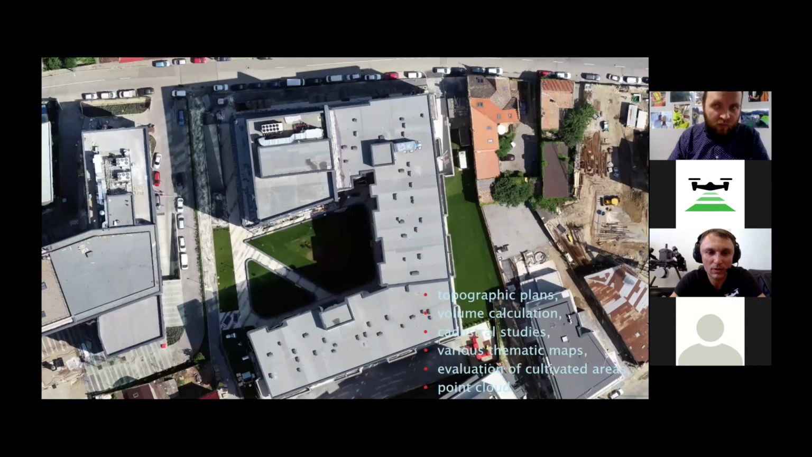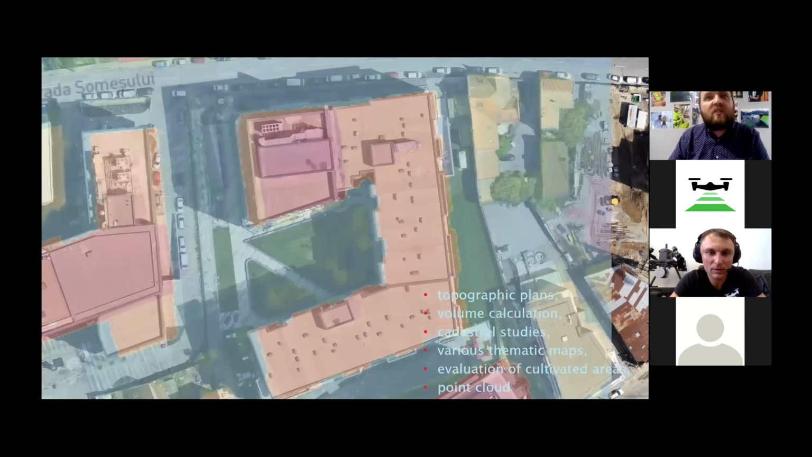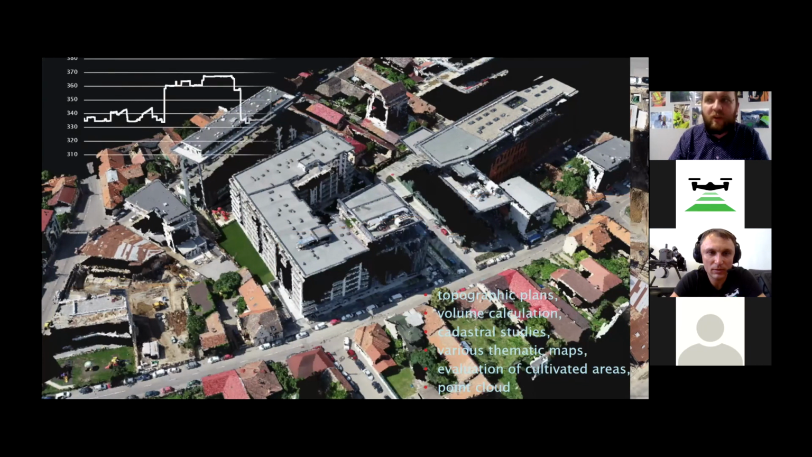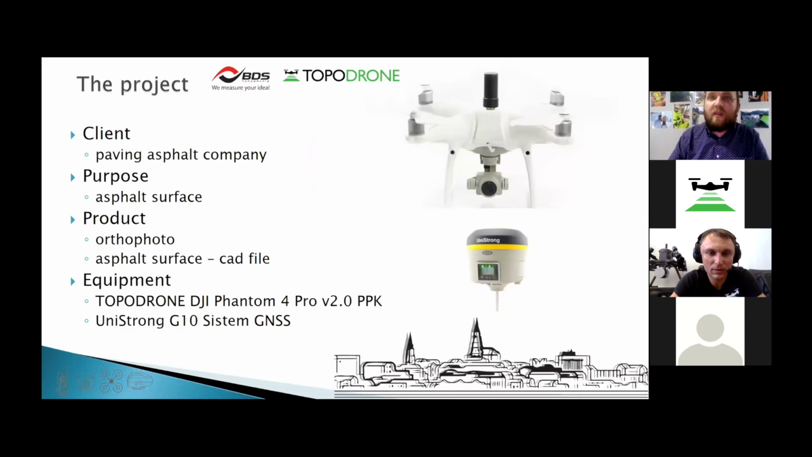I already told you, we started with the classical Phantom 4, no PPK. We measured with this drone for, I think, 5 years, but after I did a lot of research, I decided to upgrade my drone. And I have two pieces of equipment for you. The first one is the PPK solution for Phantom 4.